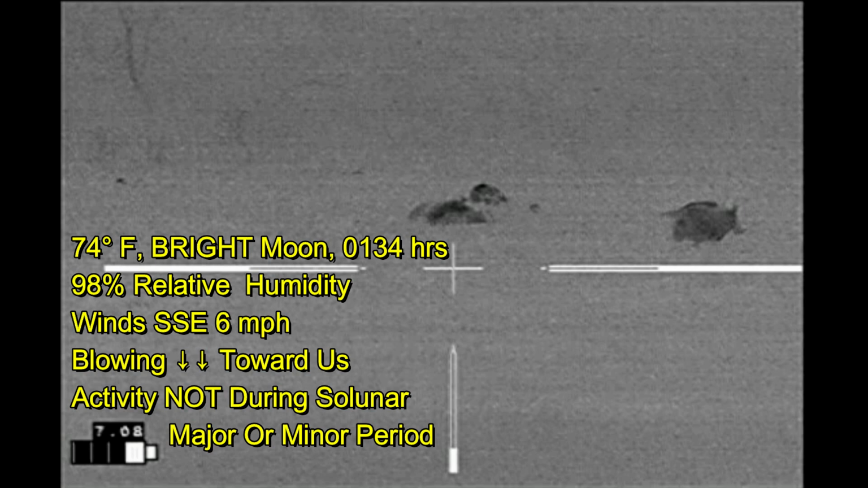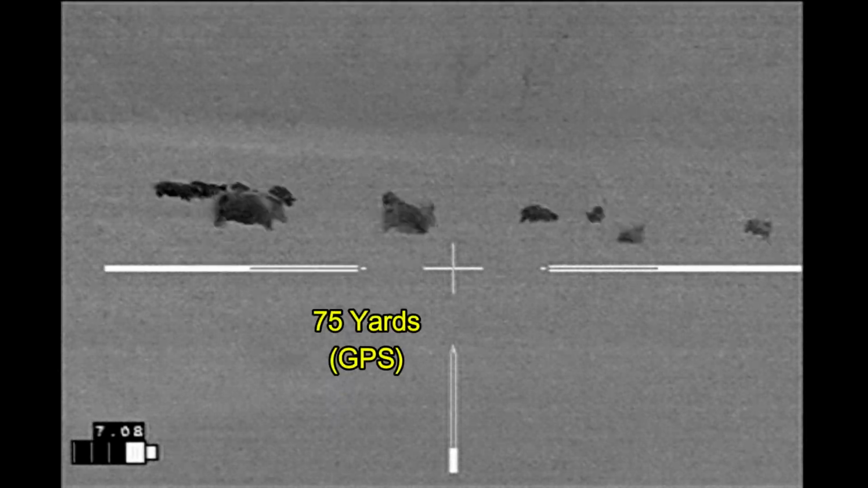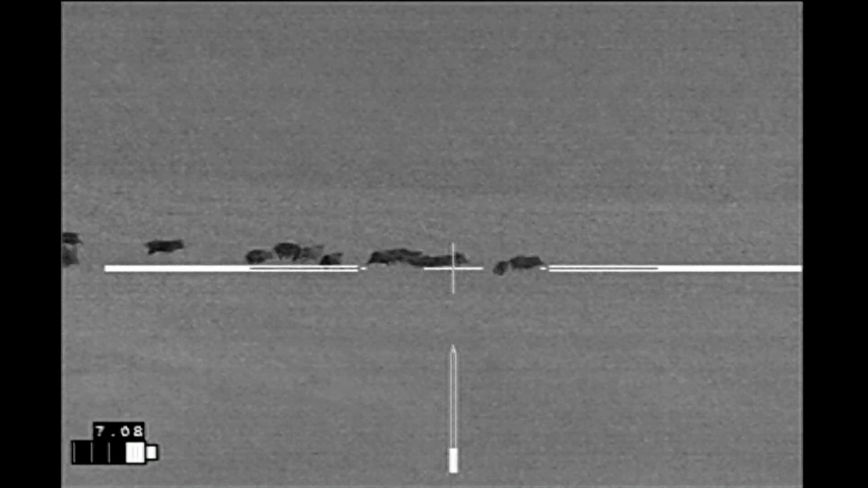Now we've stopped at about 65 yards from the closest hog and are just starting to get set up when one of the hogs literally spots us. We're downwind of these hogs. They're not hearing us, but they can see us. And the recorder comes on. They're running, and they're running. I drop her with the first shot.